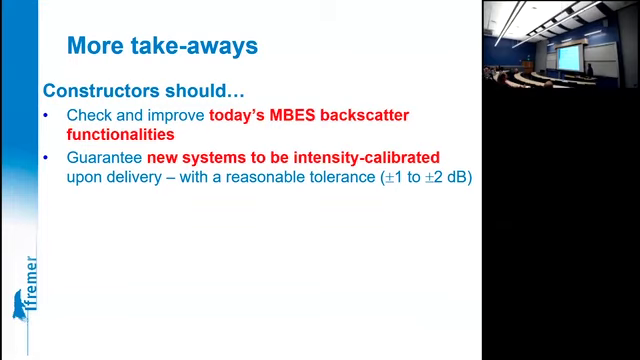So they should really improve the functionalities of current systems and guarantee that the new systems are delivered with some standard of backscatter measurement accuracy. This is not the case today. You have to ask specifically for it, and it looks like they do you a favor in providing a calibrated instrument. This should not be the case.